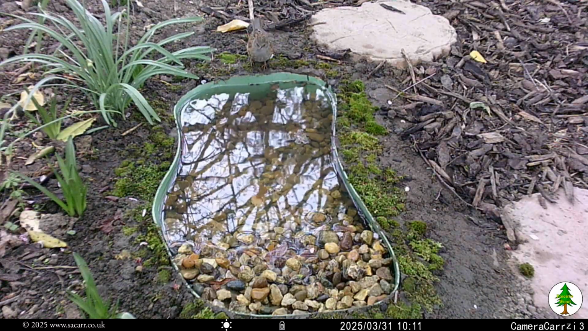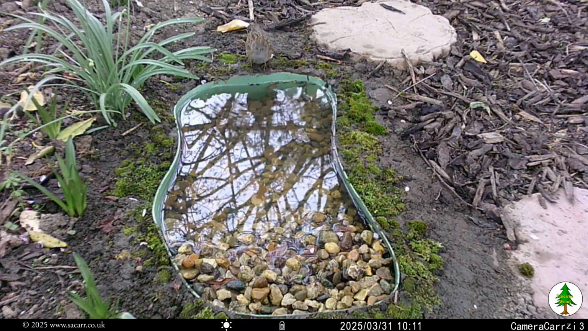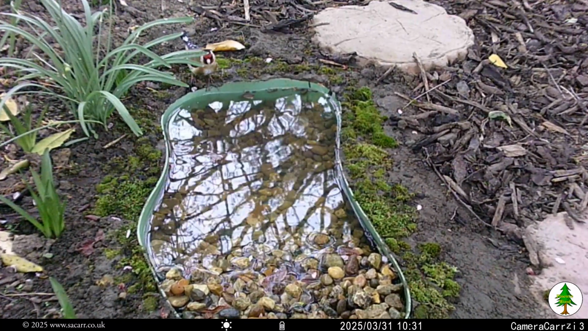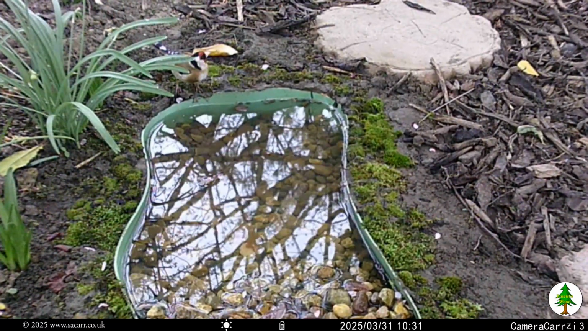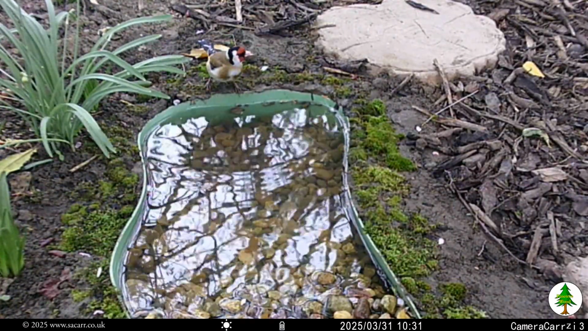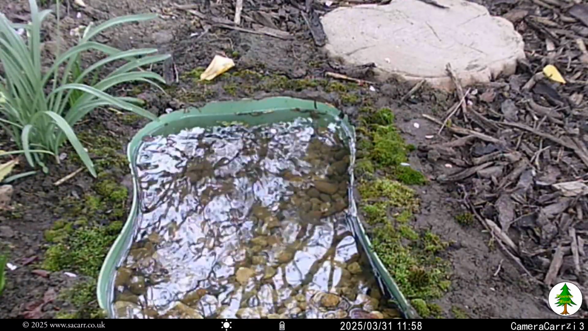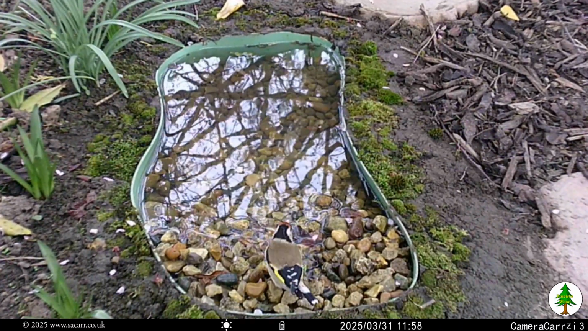I didn't get any captures on the feeder camera on the 31st, so either there weren't any visitors, or they came and went so fast that the camera trigger couldn't operate fast enough to record. I've got some small pond plants on order, which I'll be adding soon to give a little bit of greenery and colour around the edge of the pond.